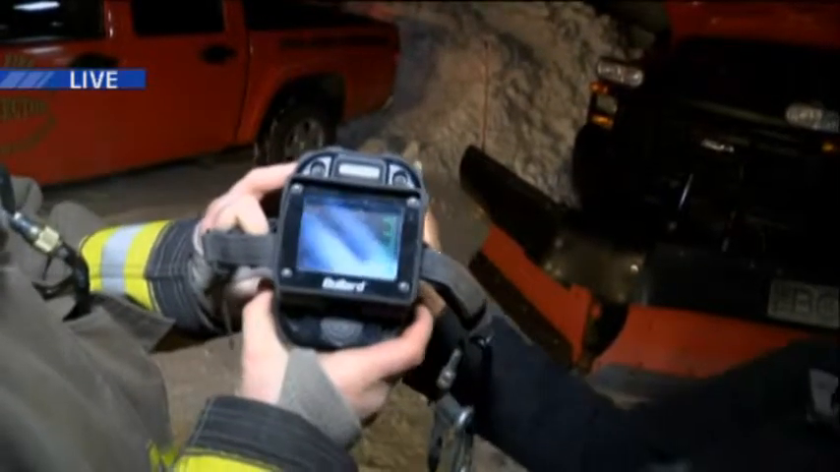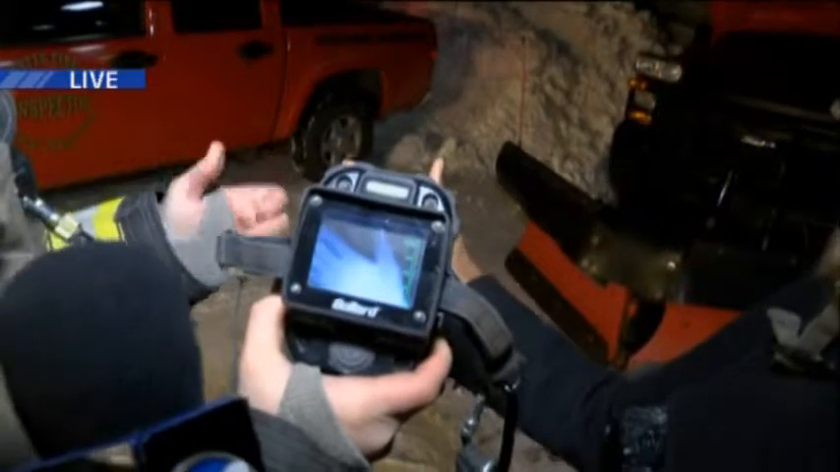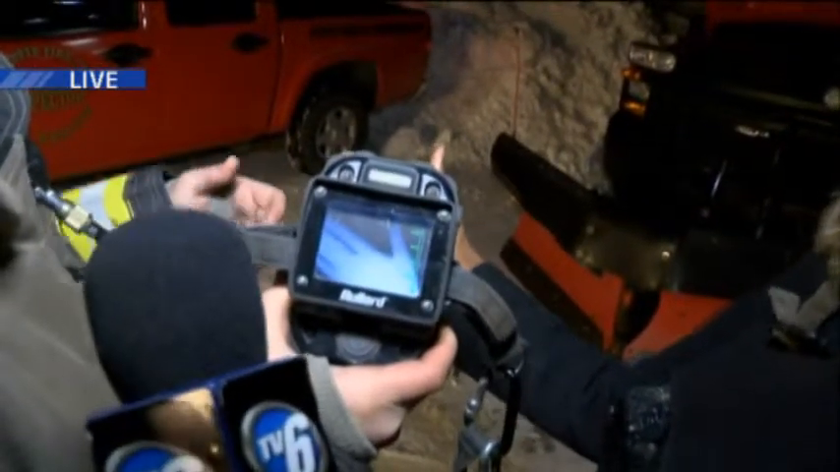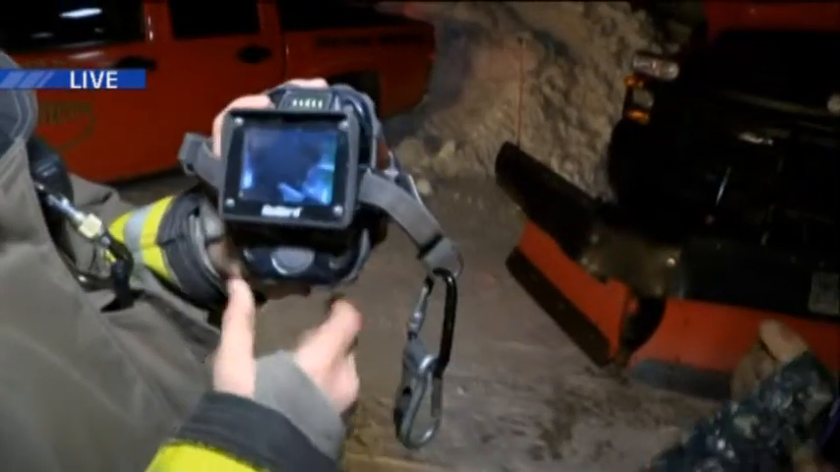Now, my hand, which has been in a glove, is a little bit lighter. Yep. The whiter it is, the hotter it is, or the warmer it is compared to everything else around it. Right, so it's showing the importance of wearing those gloves and covering up.